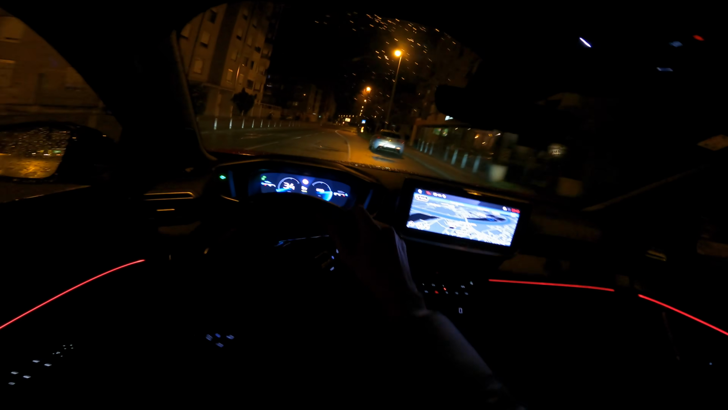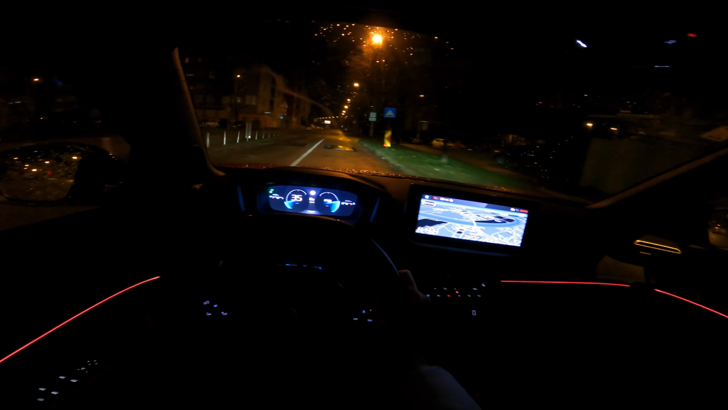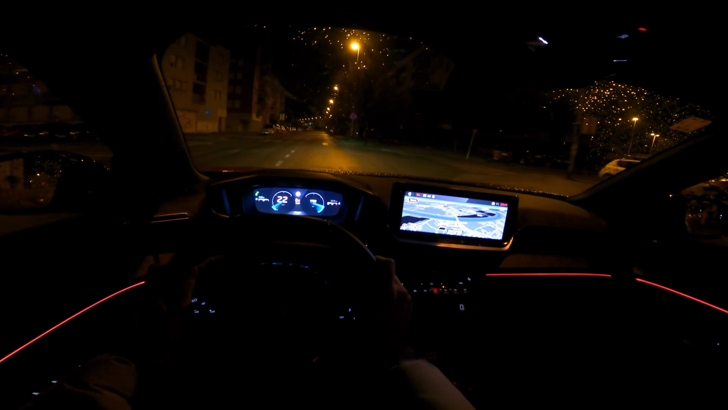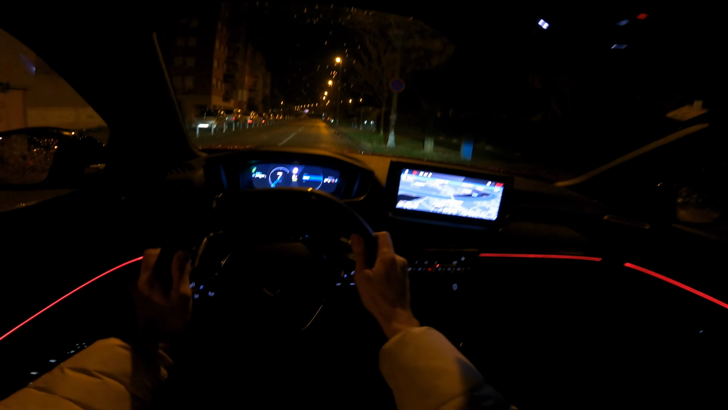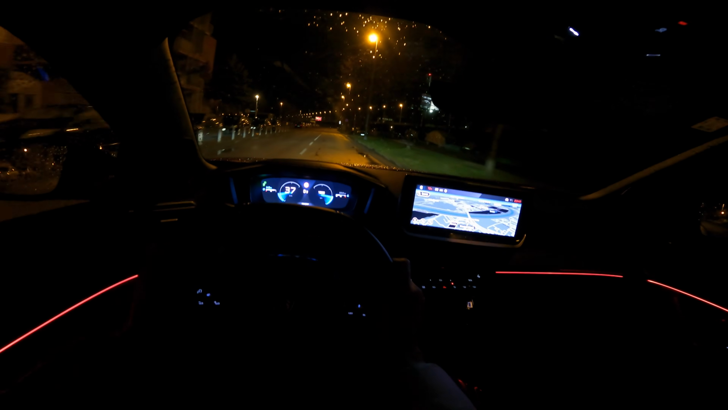Yeah, there's slightly more resistance, and now it's just the right spot, gives you more feedback. So if you go to normal, it's a little bit lighter, maybe easier for parking.